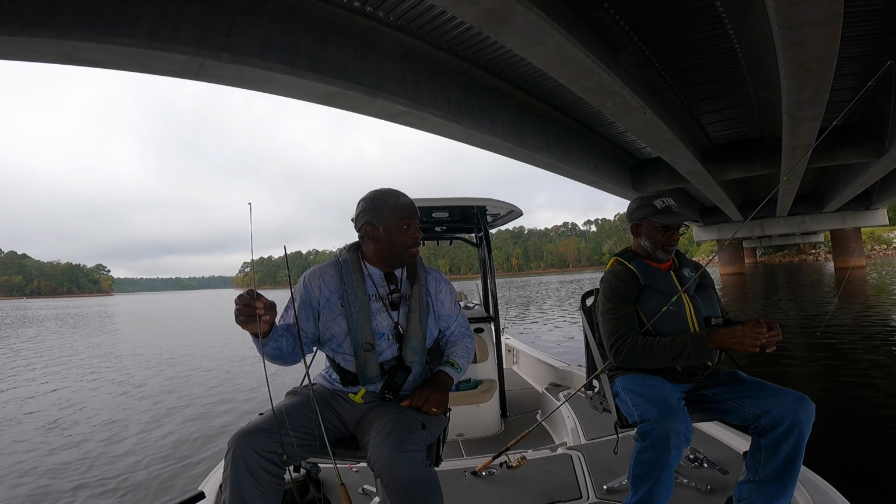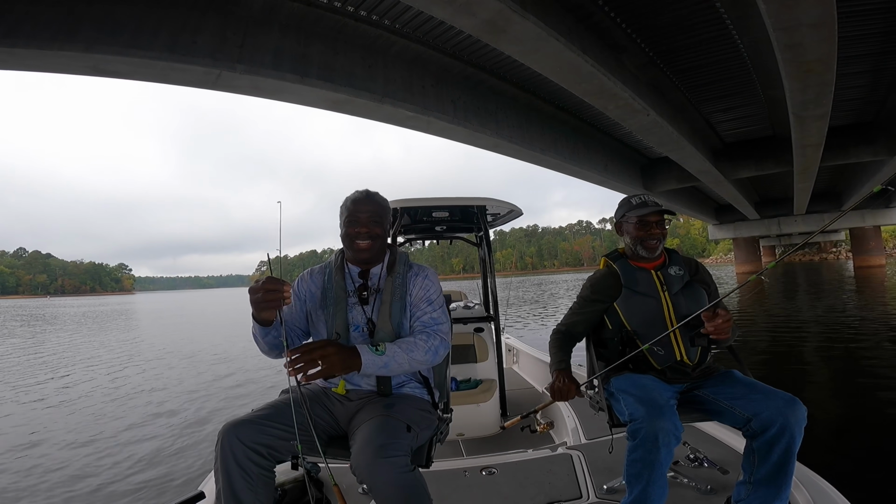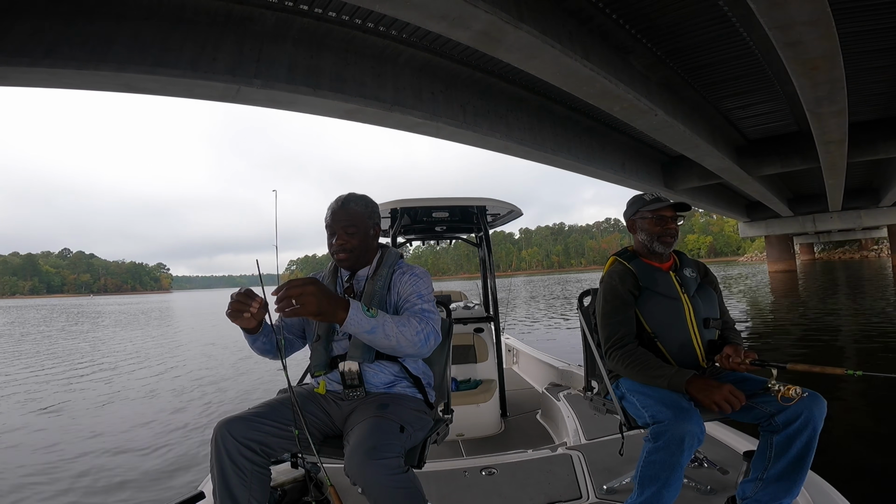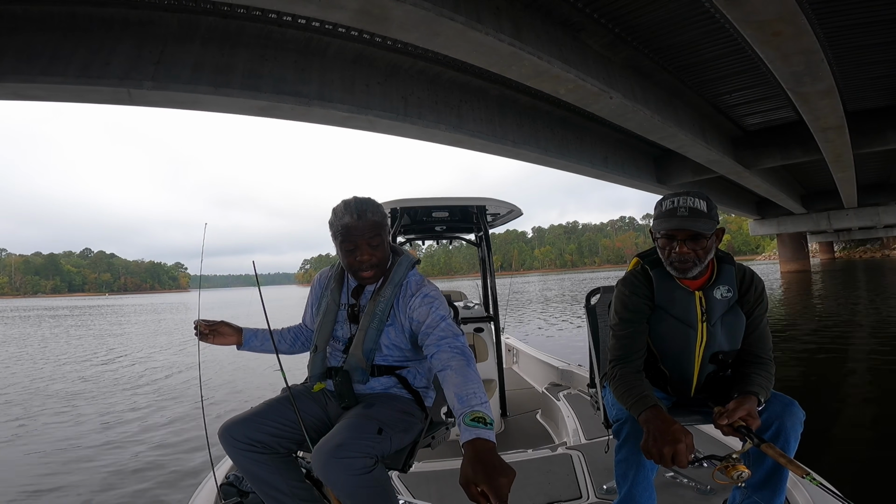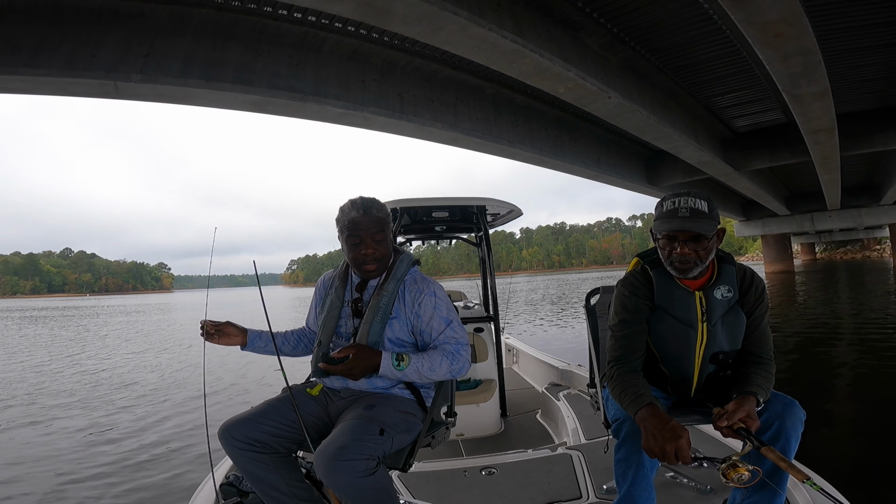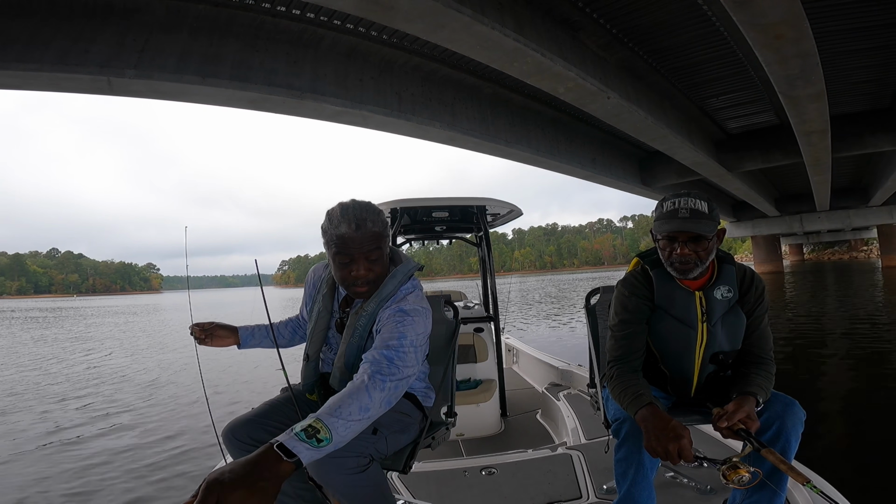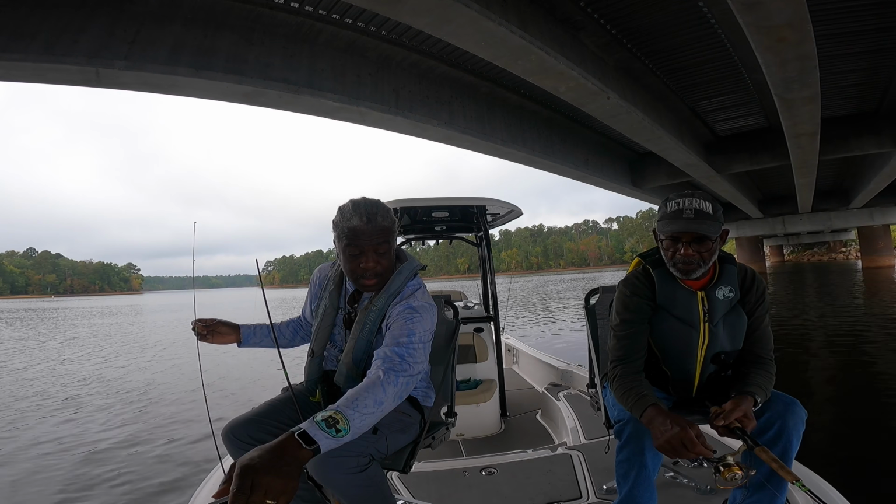Hey, it's a gnat. Look, when the gnat flies in, you do this, don't you? That's what they doing. Finicky fish, you gotta finesse them. That's you right there. Yeah. Is it a fish there? Stay right there. Here she comes. Start reeling it slow. Just slow, real slow. Real slow.